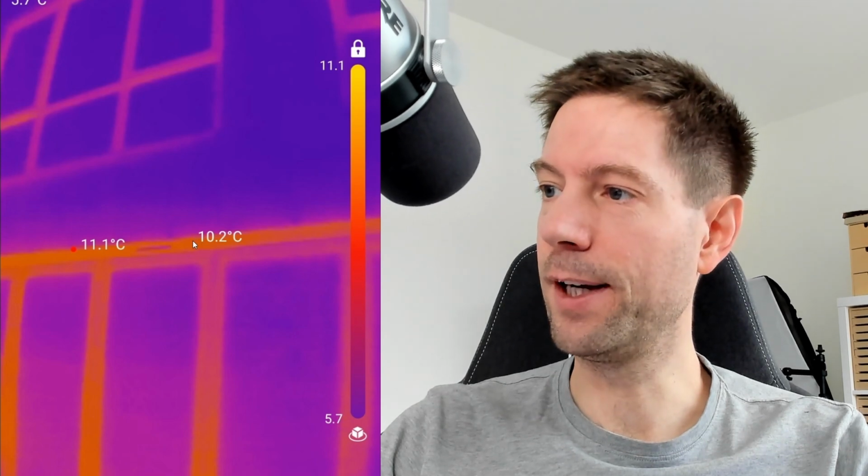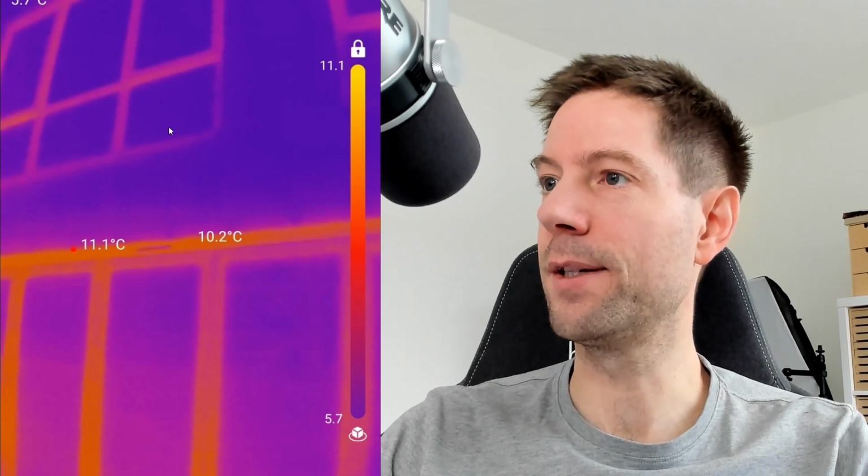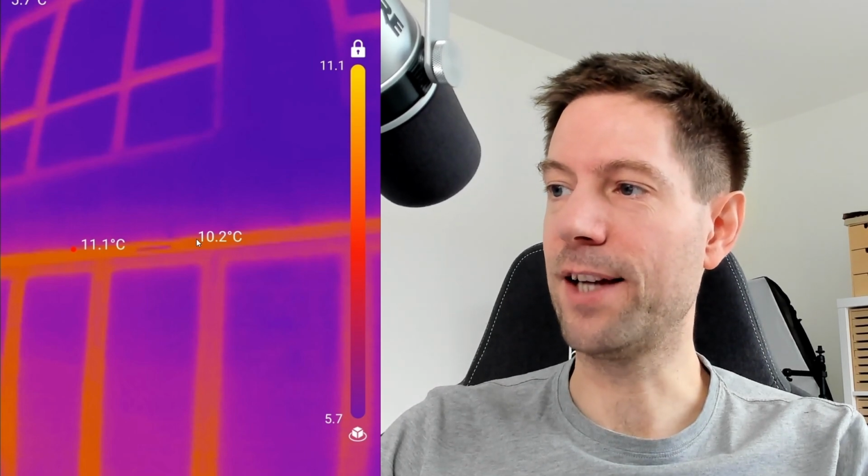Yeah, so what I've done here, this temperature reading in the middle, on the actual camera itself, you can see a little crosshair, and you can line that up with whatever you want, and that will give you the measurement of whatever you're pointing at. You can see it's showing the hot spot here is 11 degrees, and then the cold spot, that's the sky up there. But you can actually tell it to measure exactly in the center, and you can then get a better measurement directly of whatever you're hovering over.